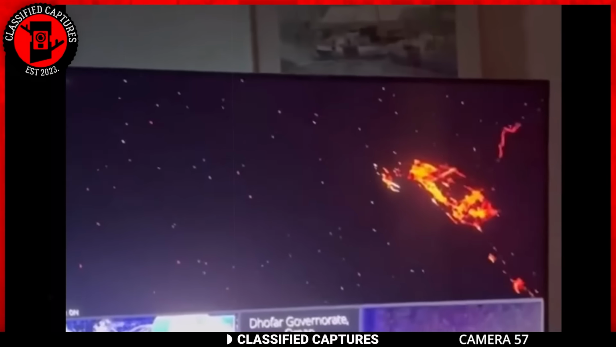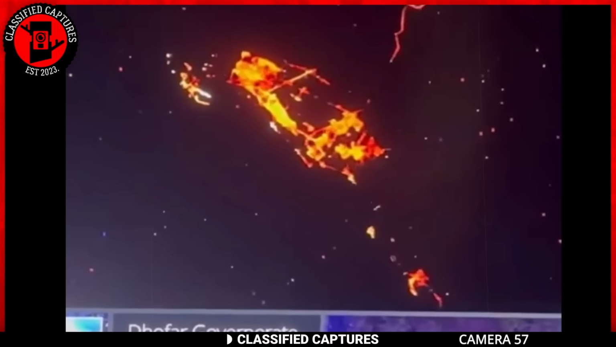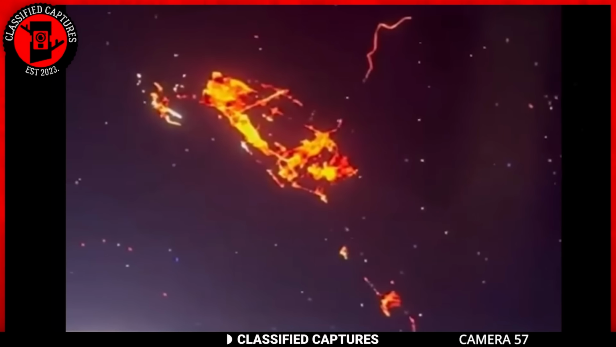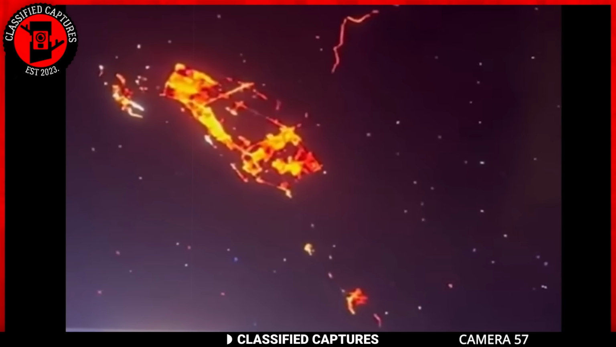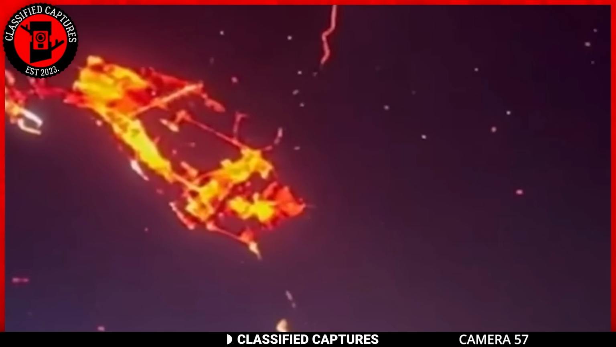Still on heavenly bodies, this footage was recorded from the International Space Station. And what do we see? Strange glowing orbs just hanging out up there.